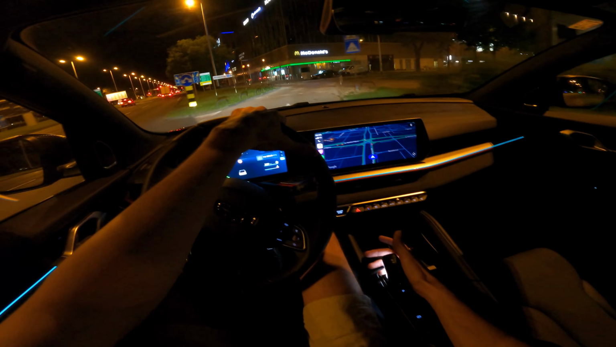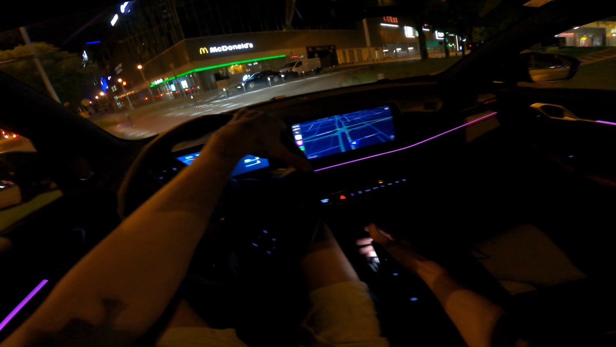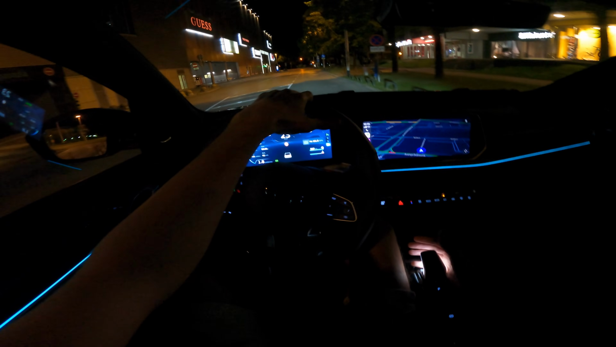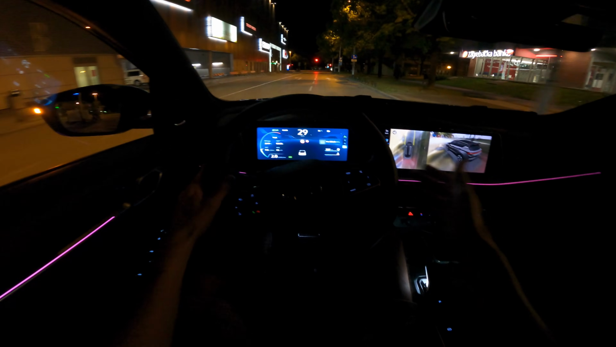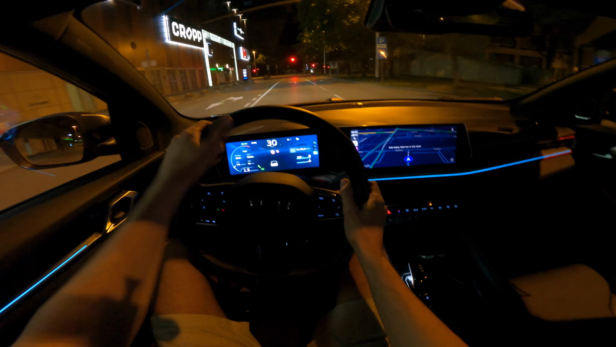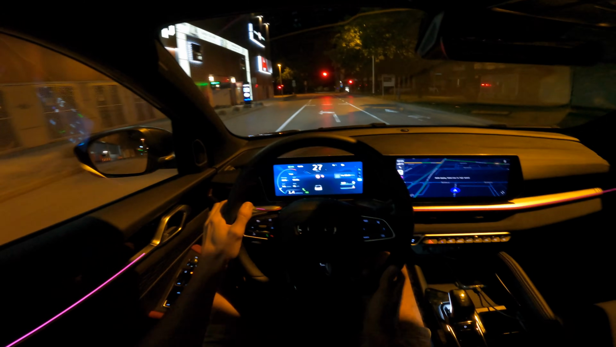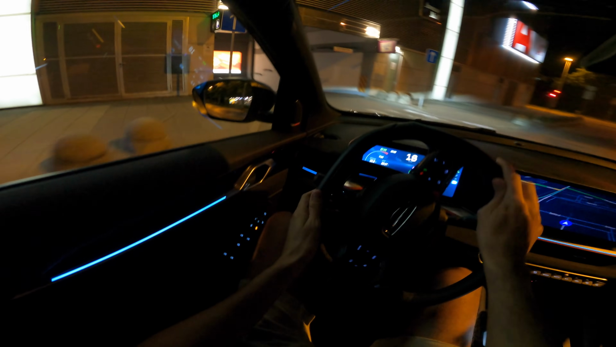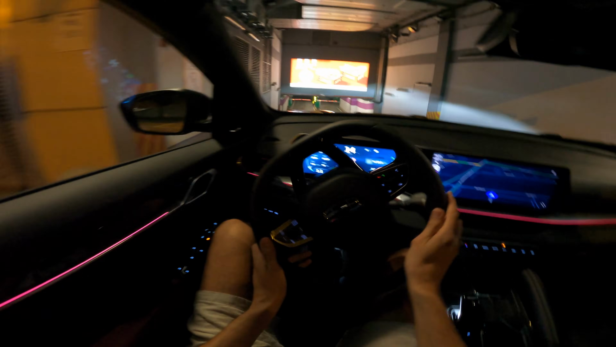Yeah, time to sum it up. The car really impressed. The quality of the interior, the driving part, everything is excellent really. I've said some of the things that I wish were different, but the car really drives nice and feels nice.